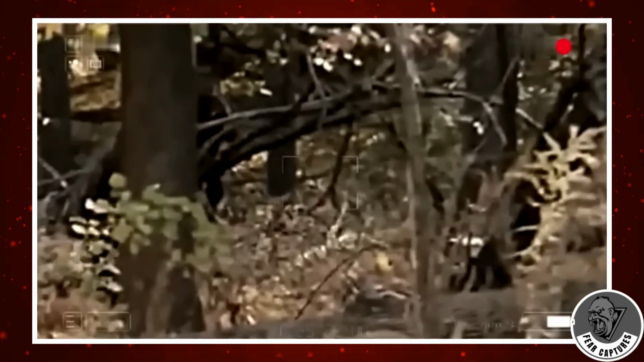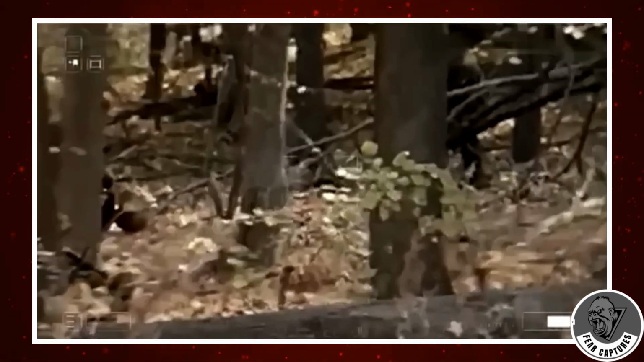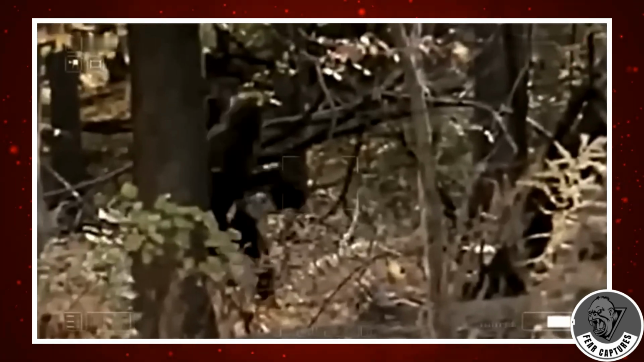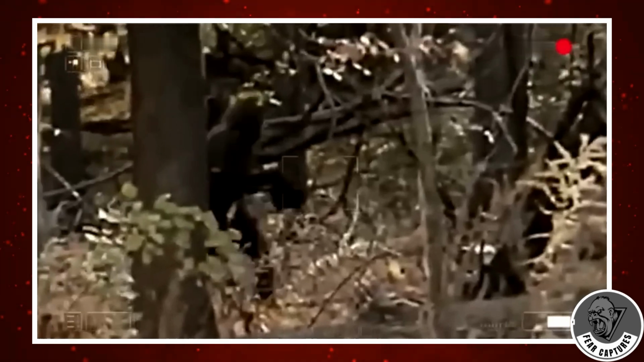Watch closely. Notice the subtle bounce in its step, the sway of its arms as it navigates the forest floor. It's a mesmerizing glimpse into a creature that has long eluded scientific explanation. Is this the elusive Bigfoot or something else entirely? The mystery deepens with every frame. What are your thoughts on this intriguing encounter?